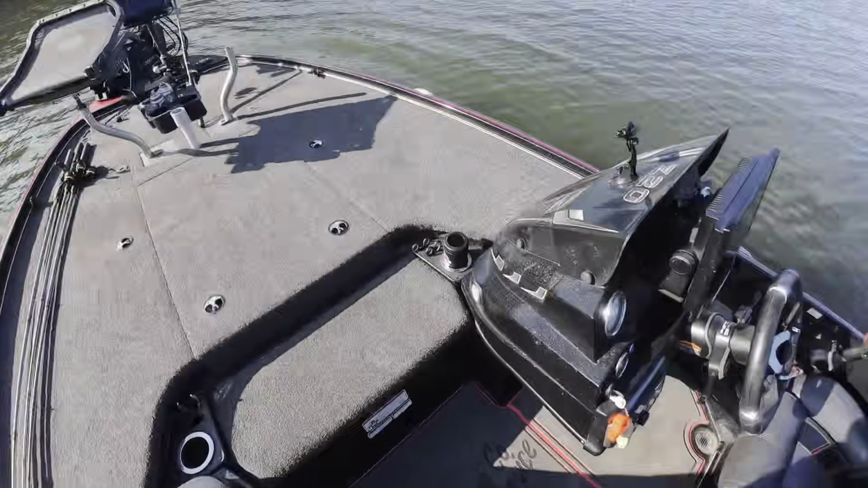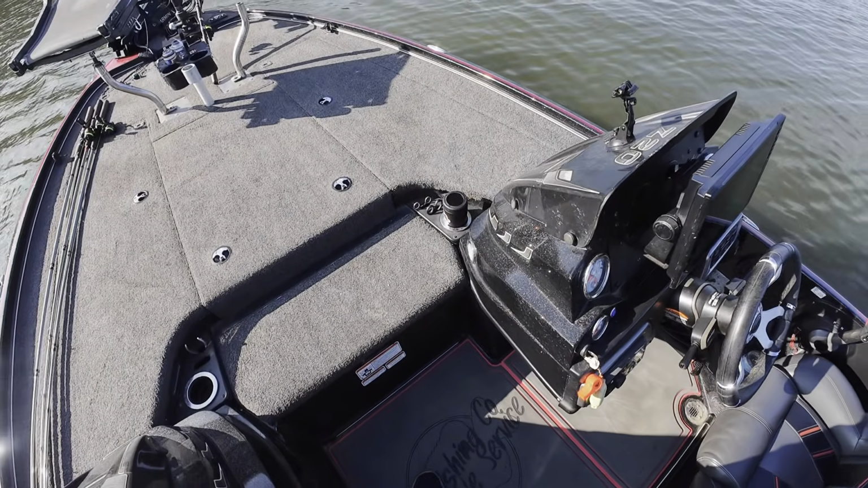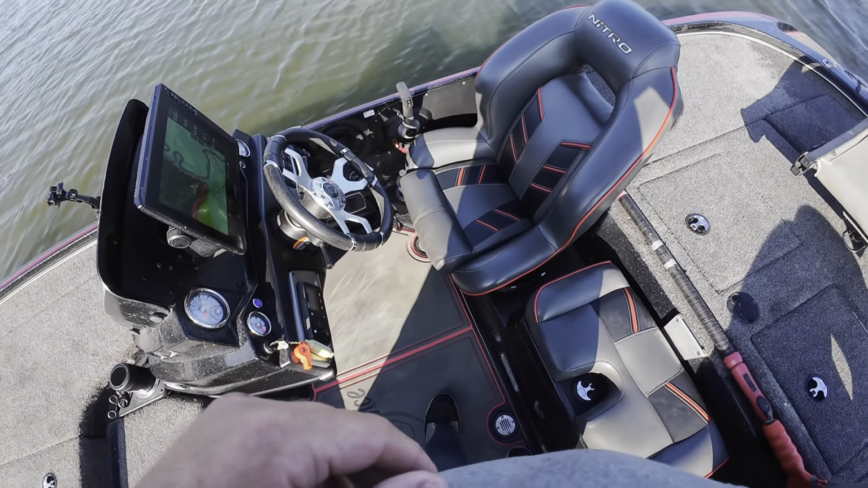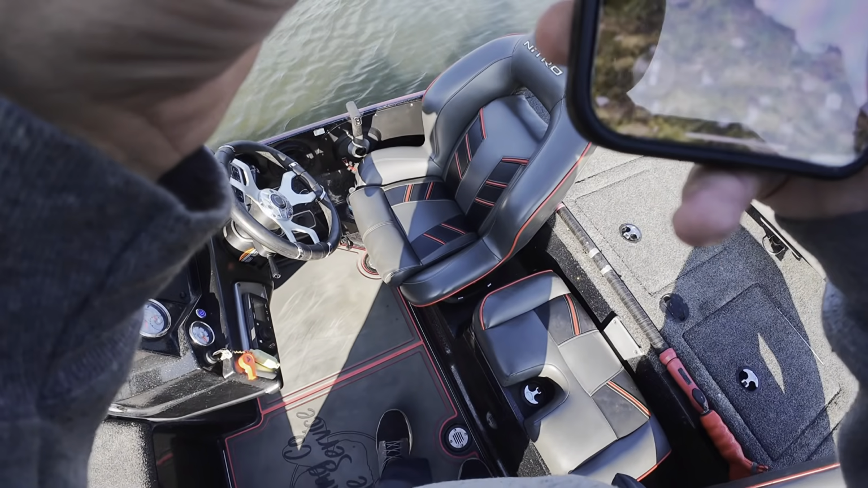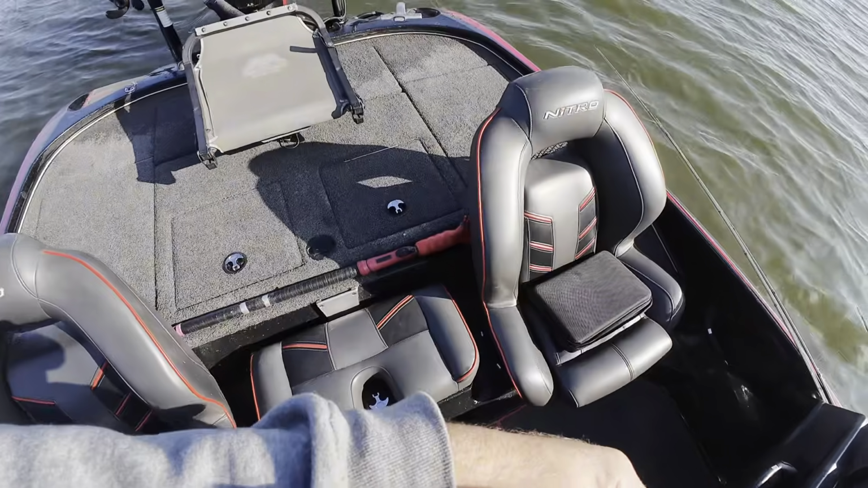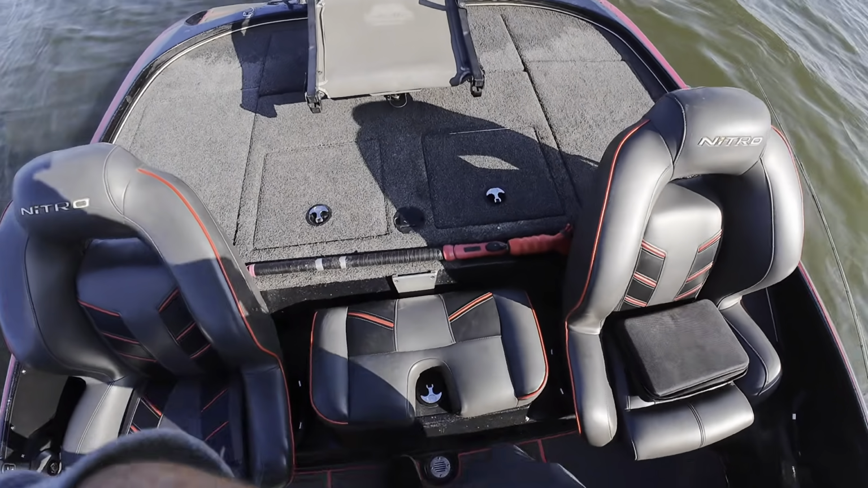Alright guys, just got to my next fishing spot. Have no clue if they're going to be here or not, but you don't know until you go and find out for yourself. So before I do that, I'm going to give you a little time check. It's currently 1:14. It is about 69 degrees. Got a south wind blowing at 11 miles an hour. Seems about right. This lake gets really wild when the wind picks up.